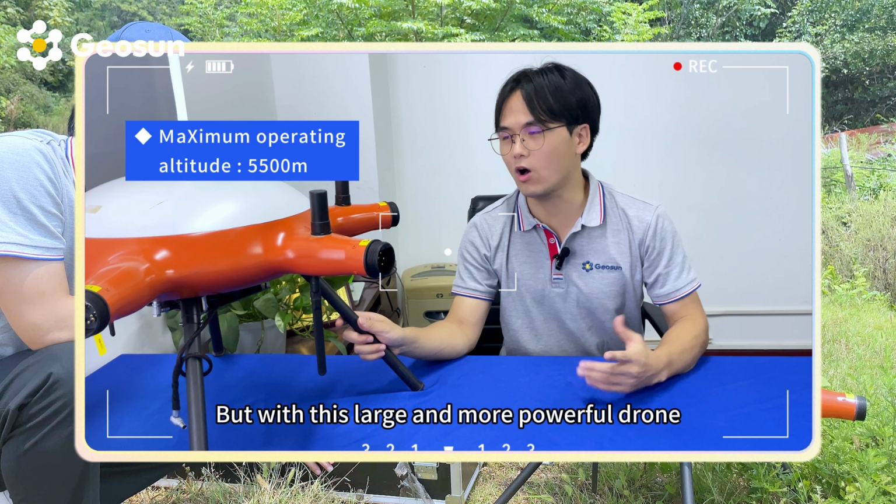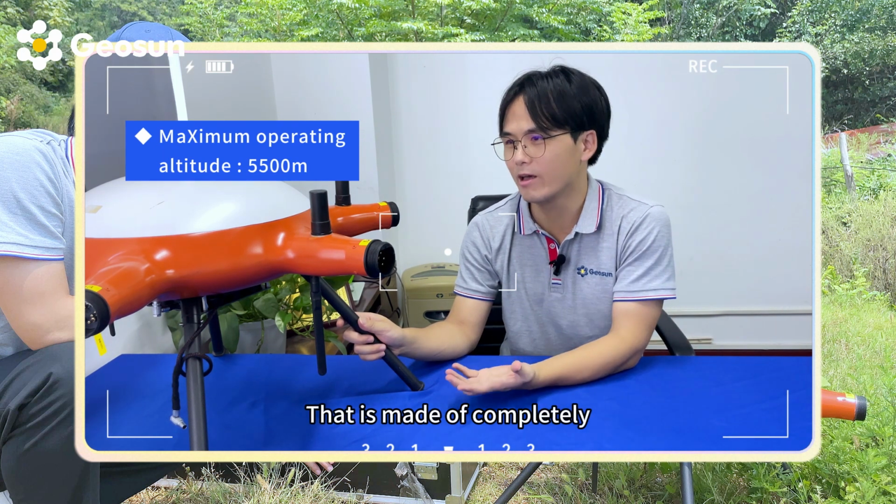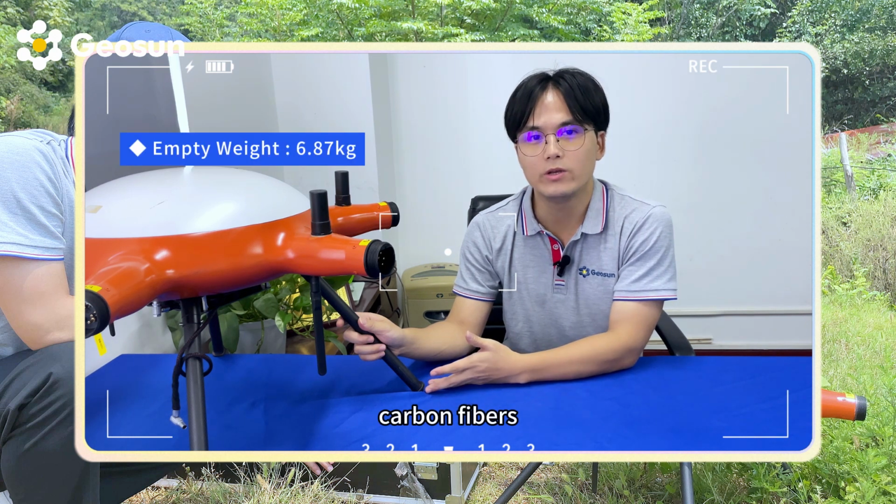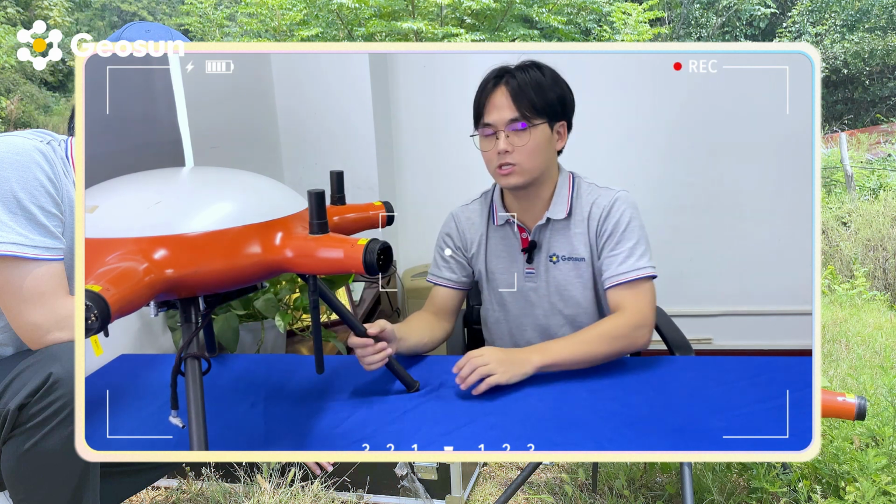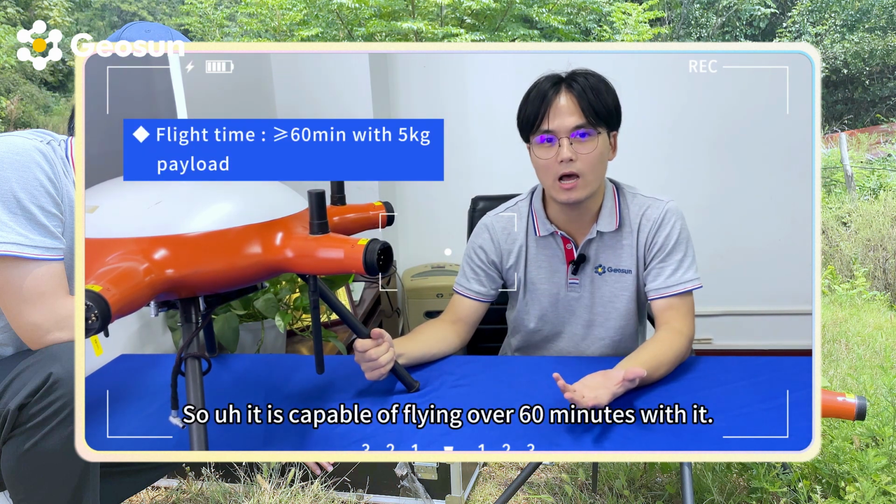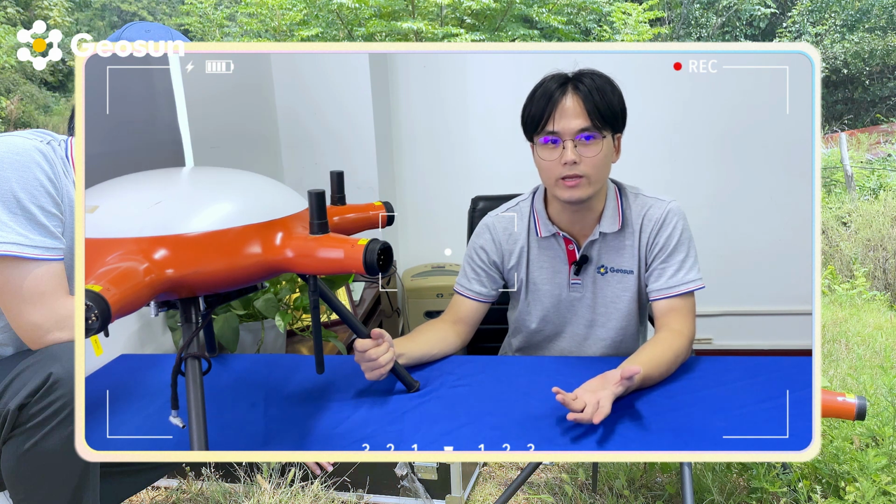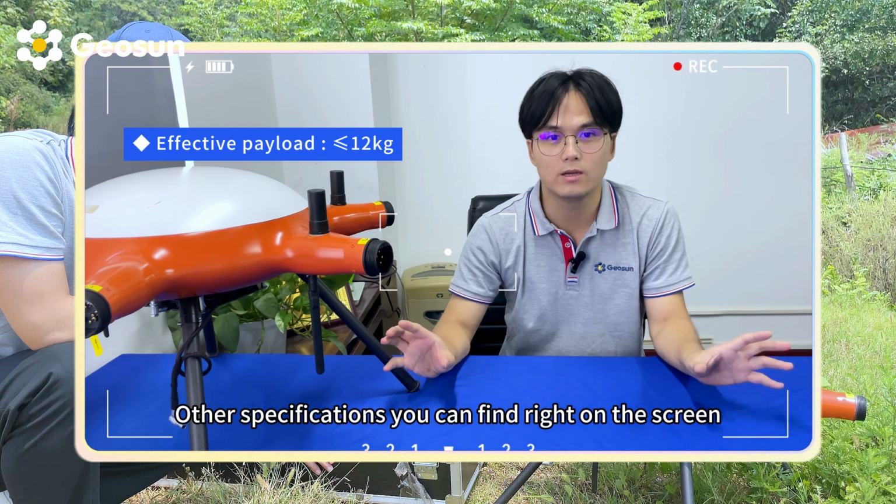But with this large and more powerful drone made completely of carbon fibers, as you can see, it's super light. So it is capable of flying over 16 minutes with it. All the specifications you can find right on the screen.